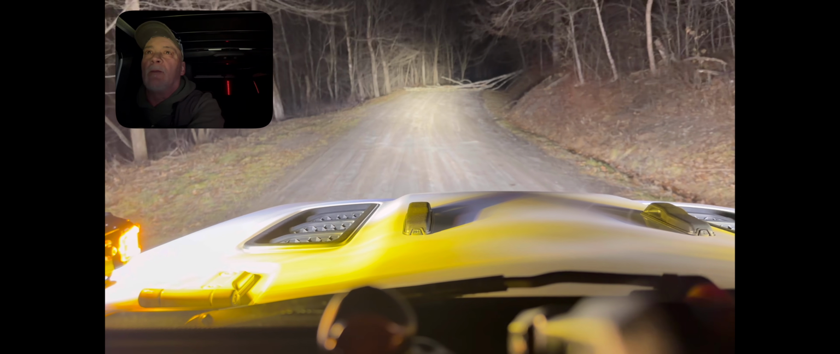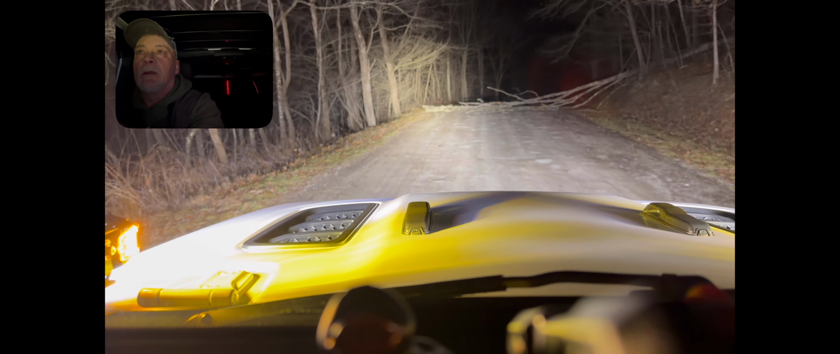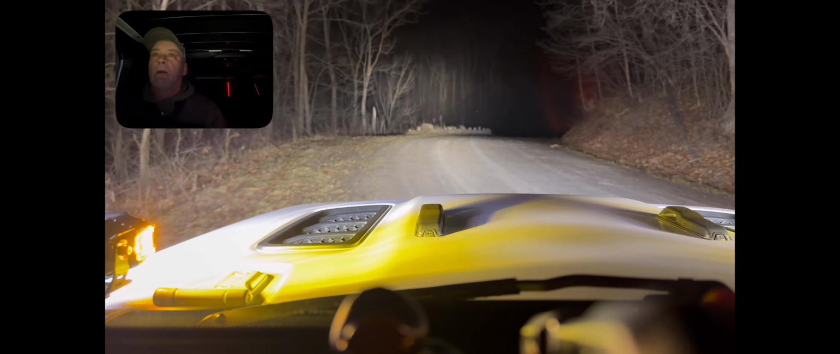Oh boy, one came down. And I was just down through this way, coming into the preserve here. Oh, steep drop off. All right, come on. I know it doesn't look that bad, but now we got it. All right.